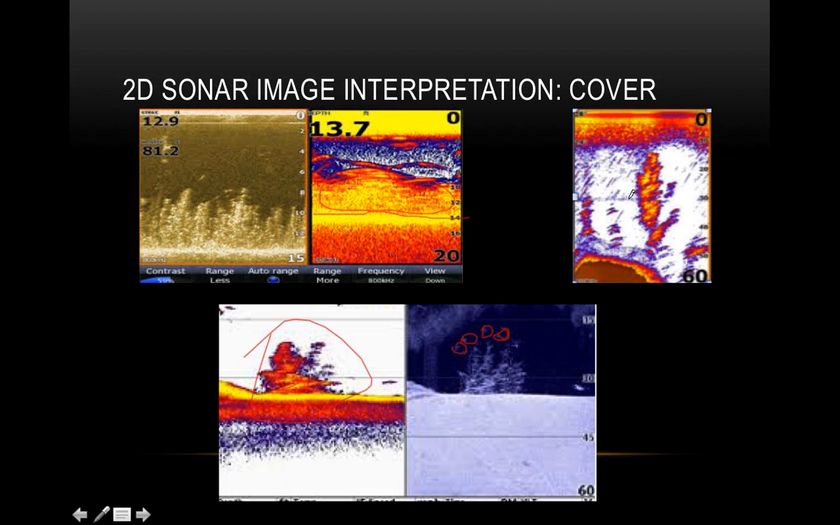All right, so let's go over to the right-hand side. This is standing timber, and this is where people kind of get it wrong. When I'm out on my boat and we're going through standing timber, I've had a lot of people say, "Whoa, man, look at that! Look at all the fish there." Like this right here, that's very misleading.